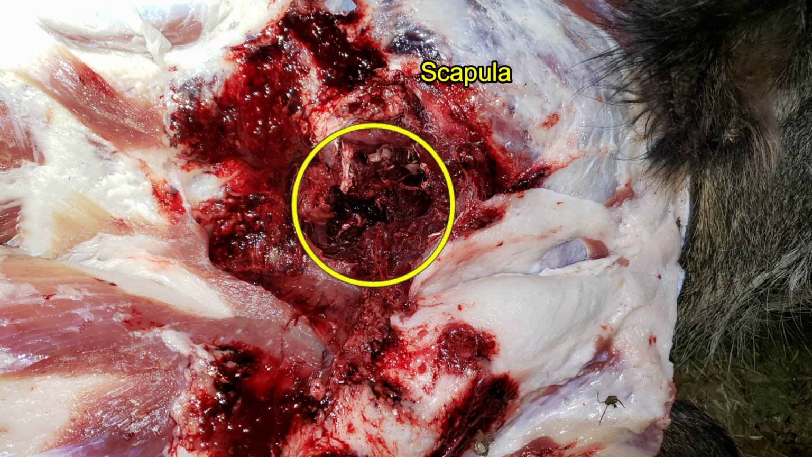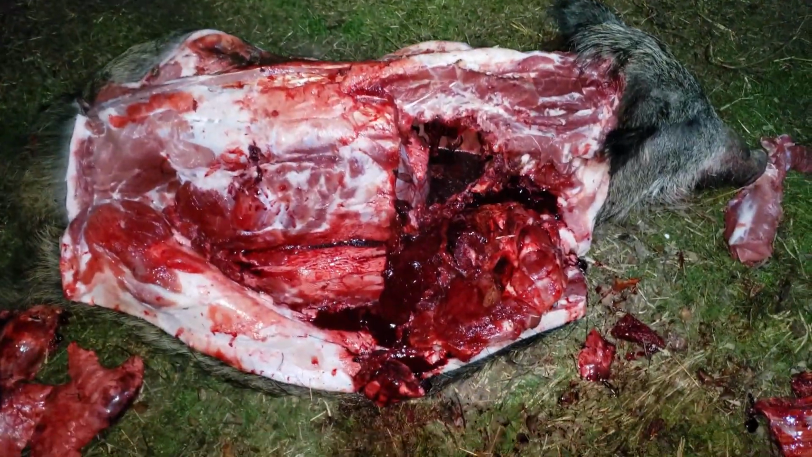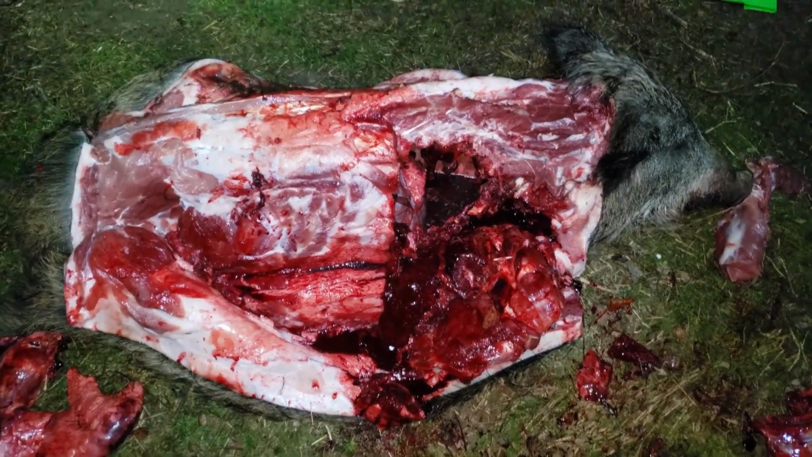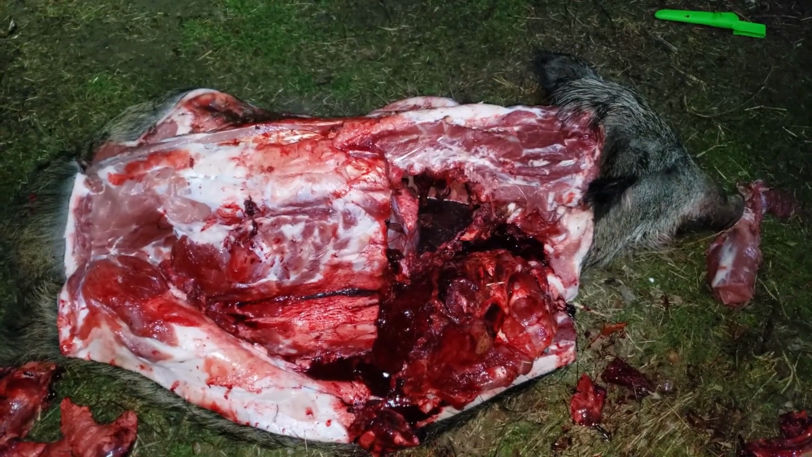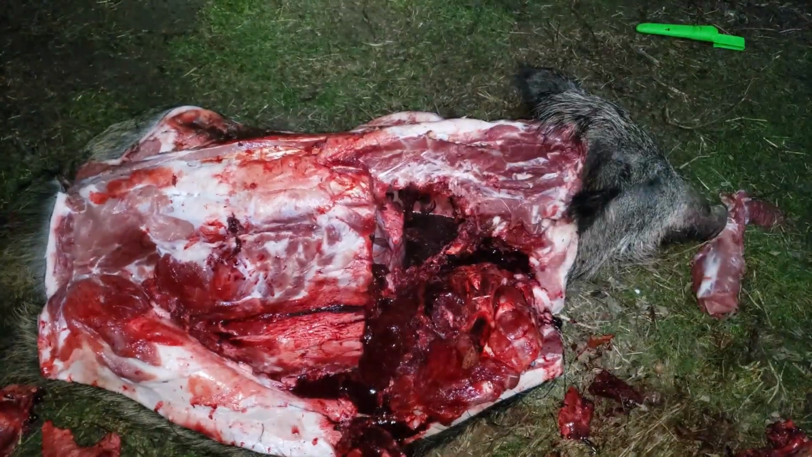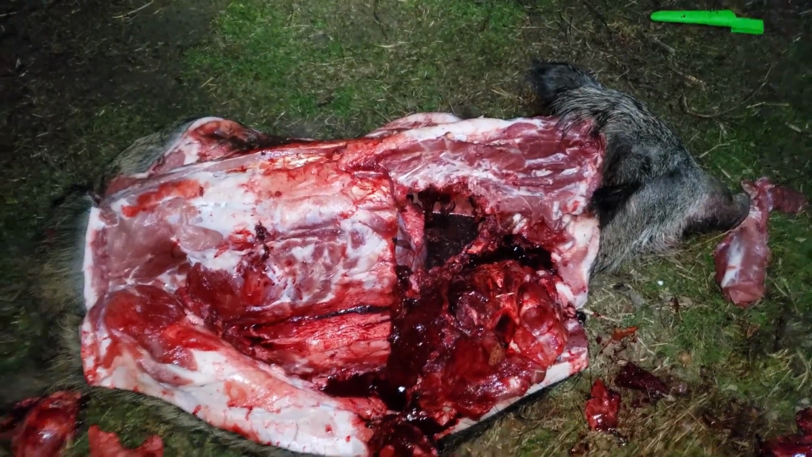Here are some additional observations that I made in the field. The bullet went into the chest cavity, damaging both sets of lungs, damaging the heart. Only 2 fragments recovered. It did not exit the opposite side rib cage.